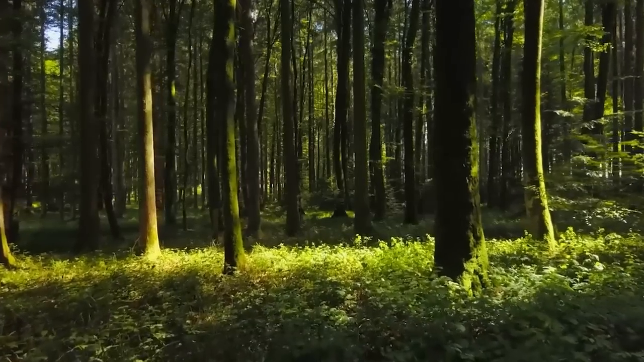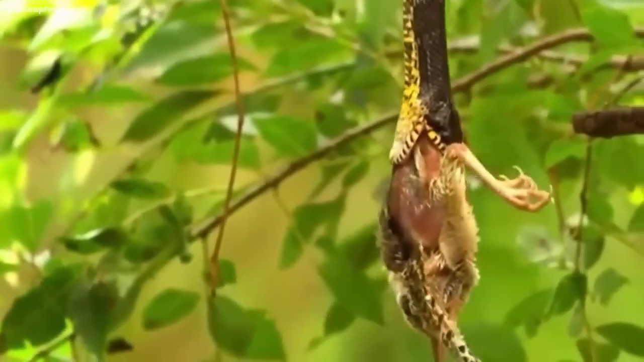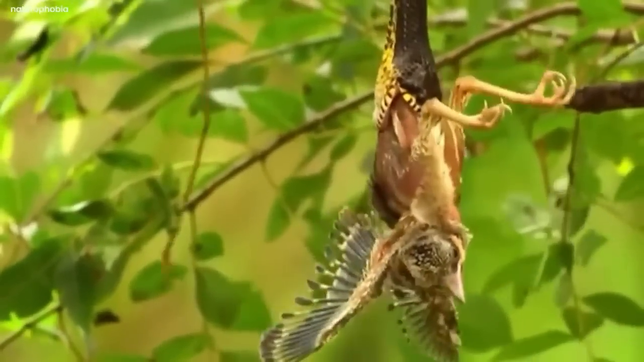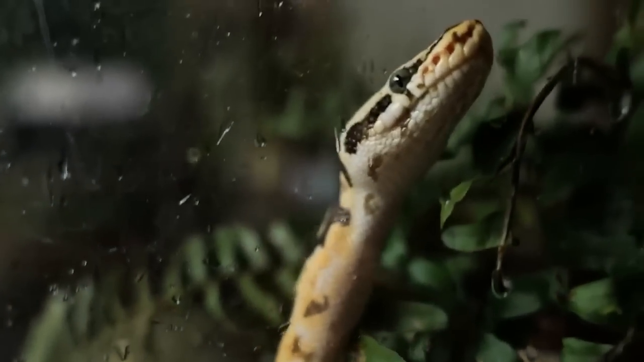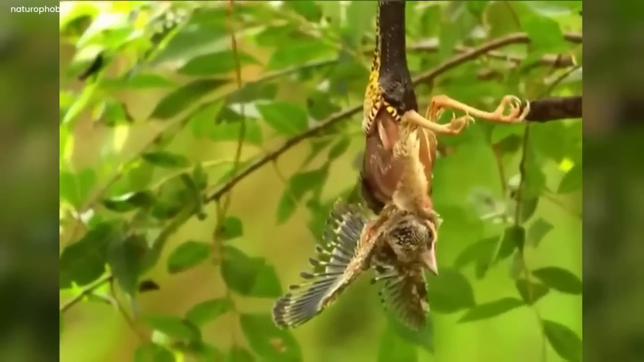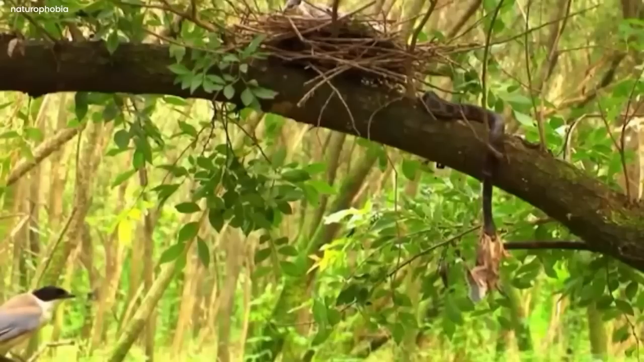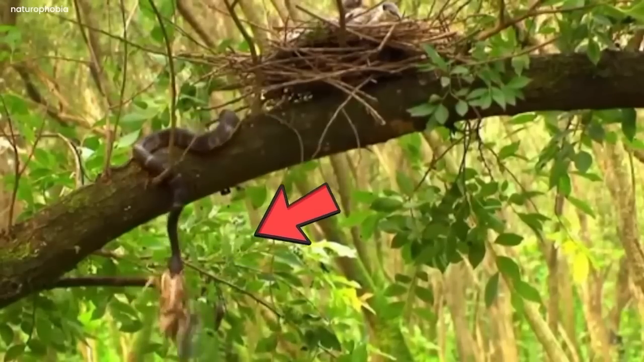Deep in the thick woods, the video began with an unsettling incident. A giant Korean snake swallowing a baby bird off its nest. It was a terrifying sight in which a snake held the baby bird with its wide open mouth, gradually engulfing it, starting from its tiny feet while hanging from a branch close to a bird's nest.